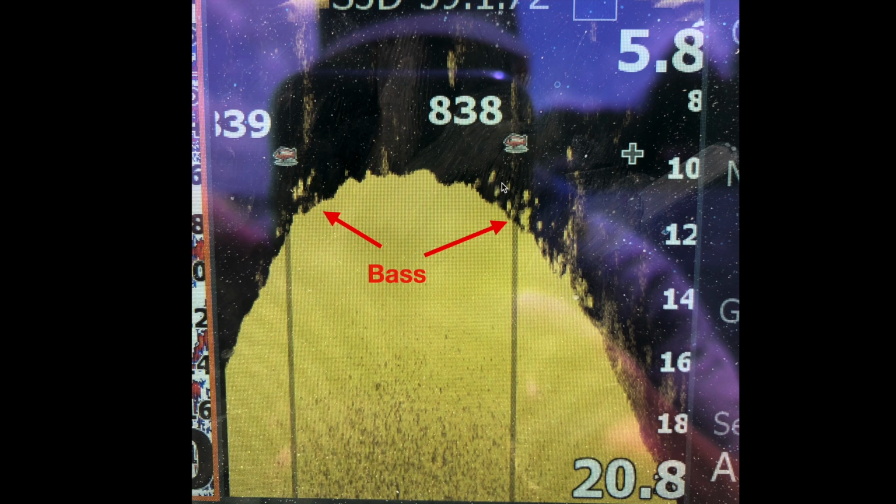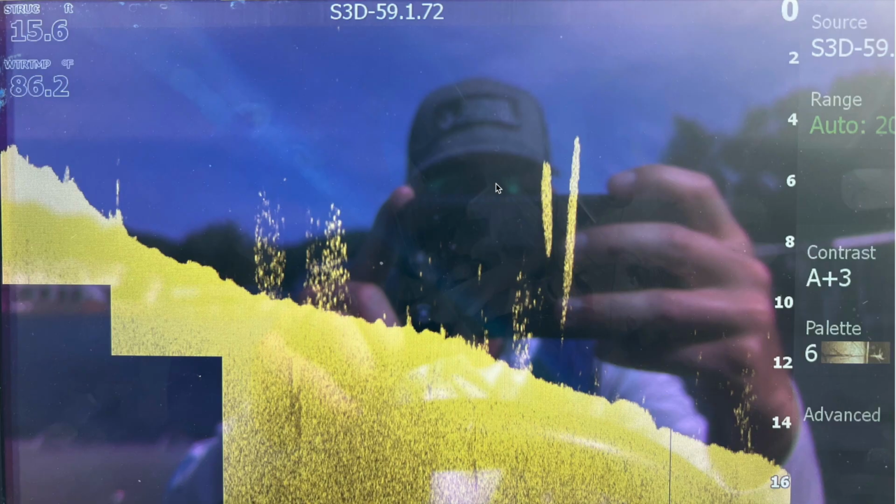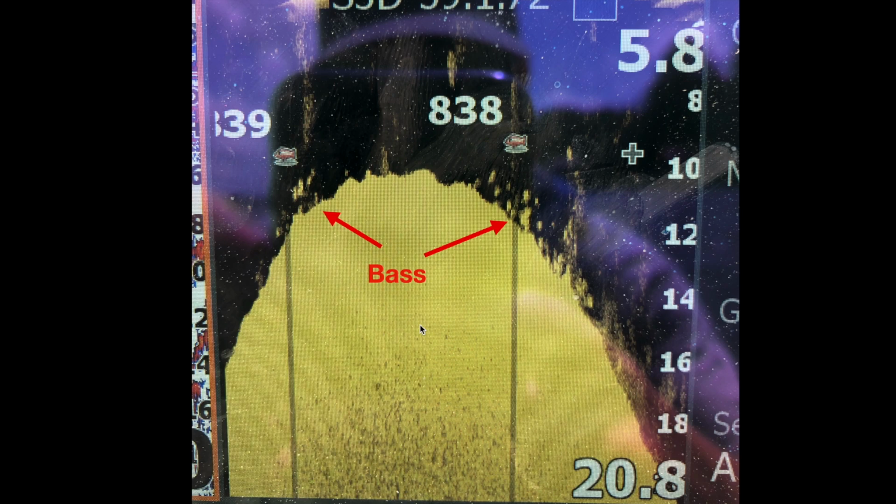I know these are bass because I caught some out of there, but they're also set up very horizontal like this. With crappie, if I go back here, they are a lot more vertical. You can see how tall these are. They're grouped tight together. This is just how crappie set up. So now we'll go in the water and show you some real examples while we're idling.